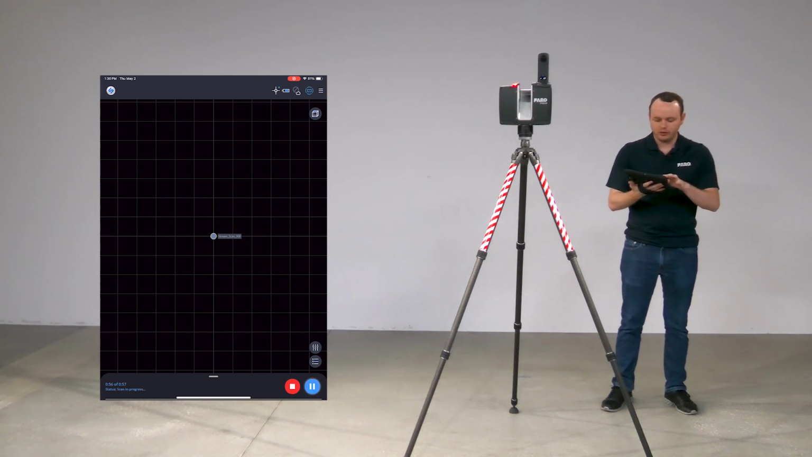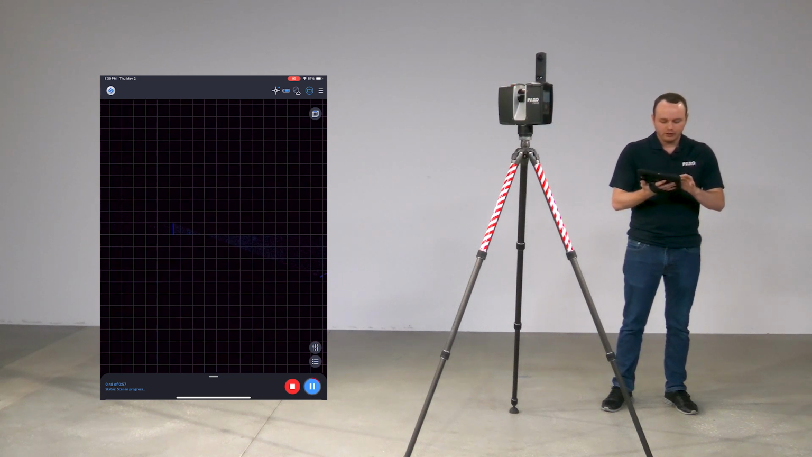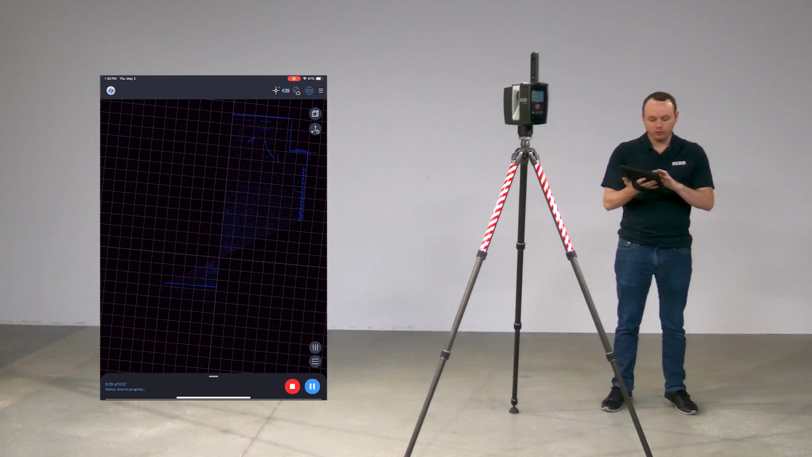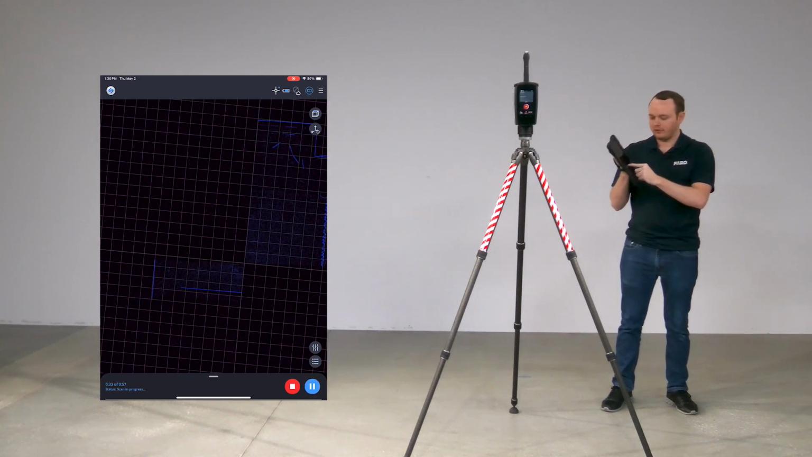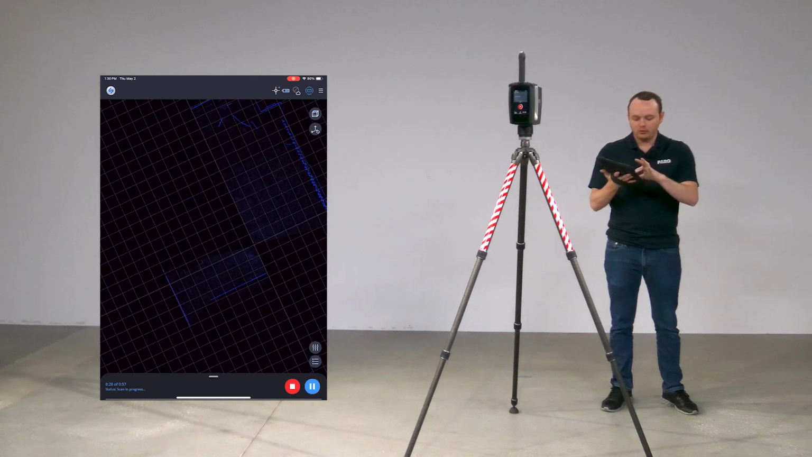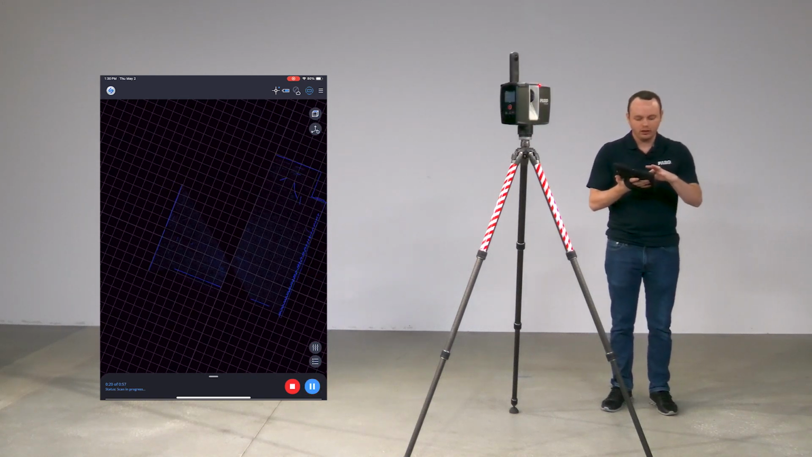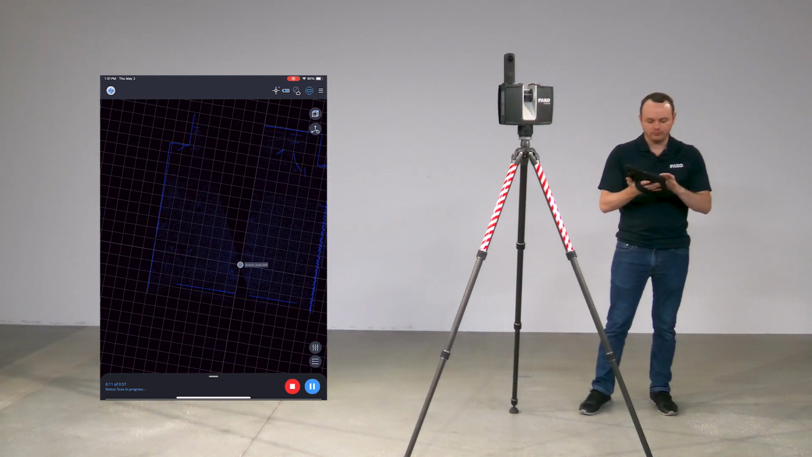So here it goes, doing its thing, and you're going to notice that it comes in blue. That's just showing what it's actually capturing. You can move around with one finger, you can rotate with two fingers or zoom in with two fingers, just like a regular app on your phone. So it should be very familiar to you.